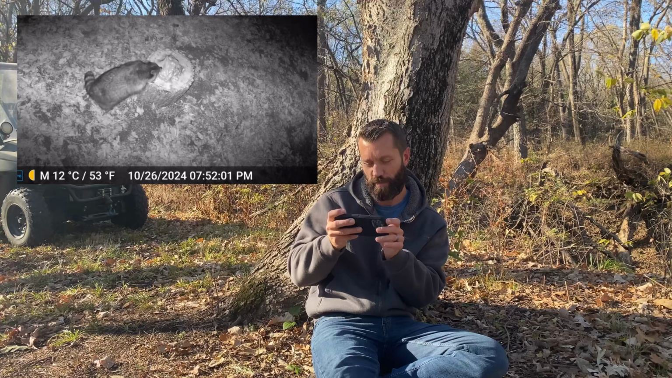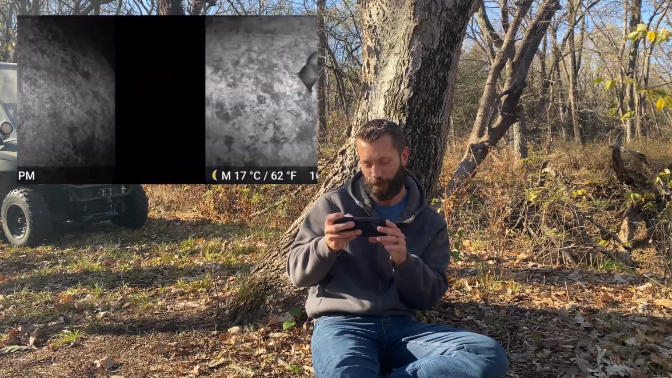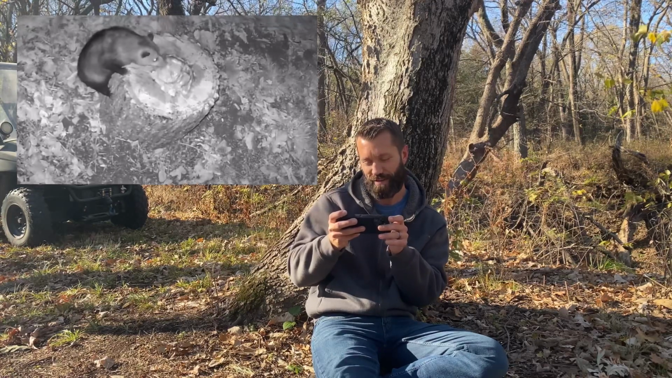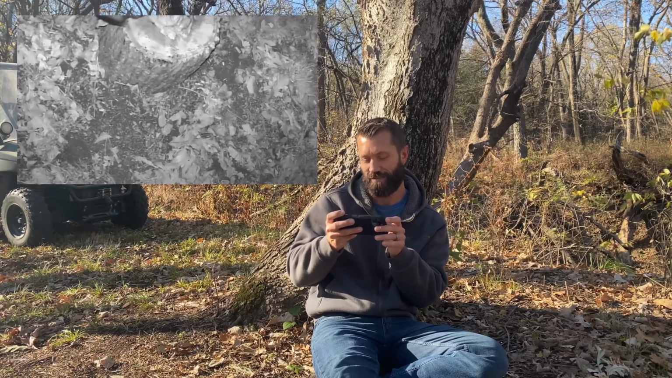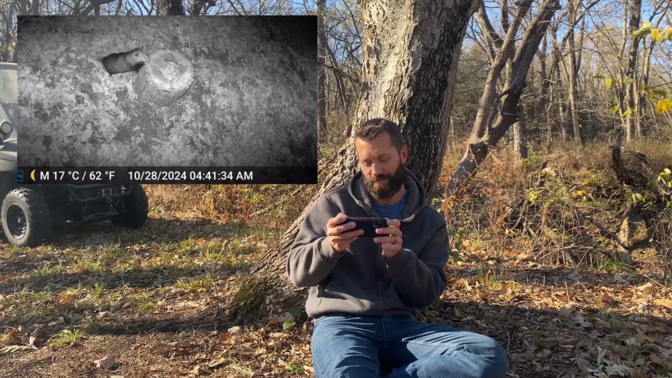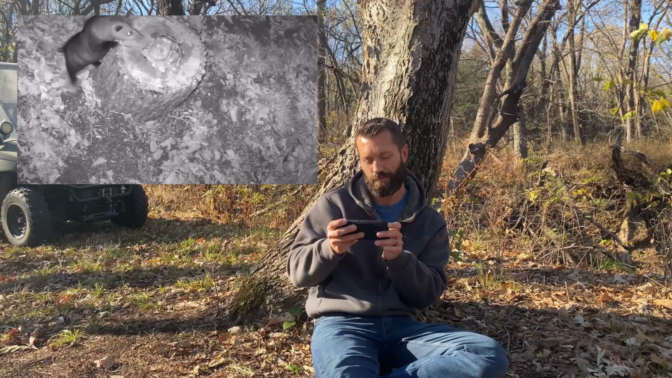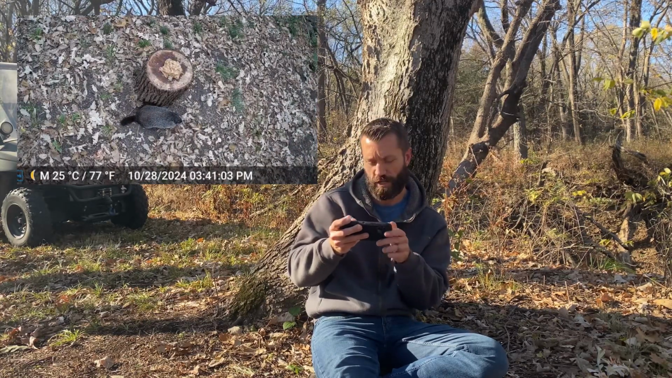More coon going for the peanut butter. Let's take a big old bites of it. Oh, there's possum. There he goes. Another possum. Going for it? He's gonna go for it. Ooh, there's woodchuck. Big old woodchuck out there.